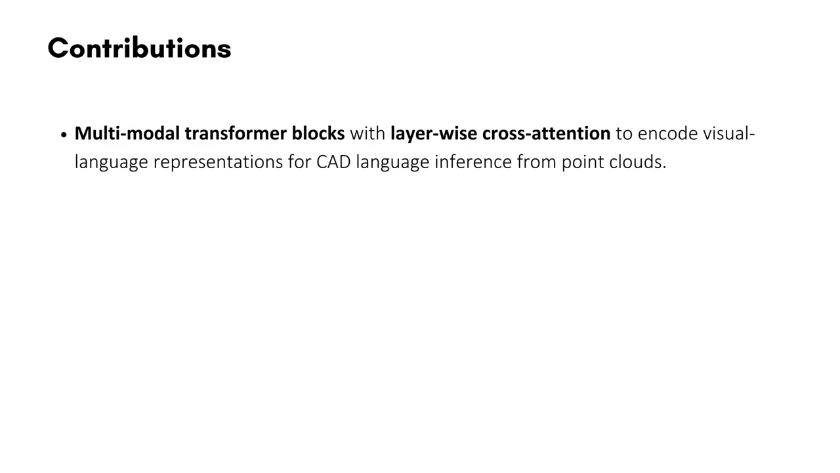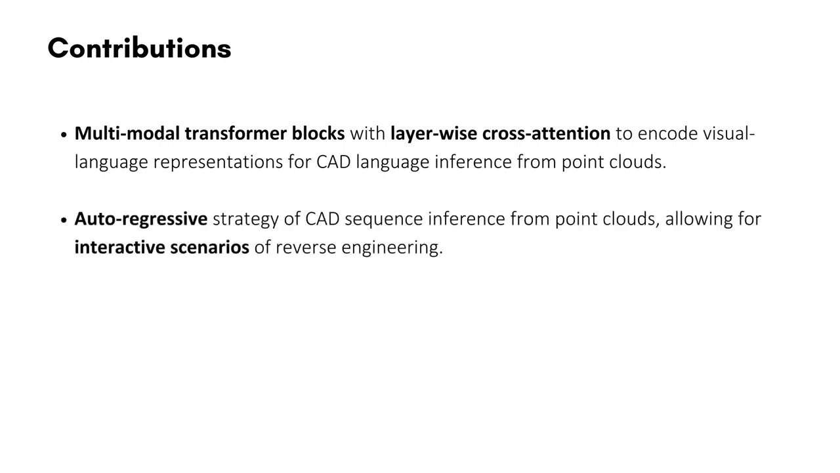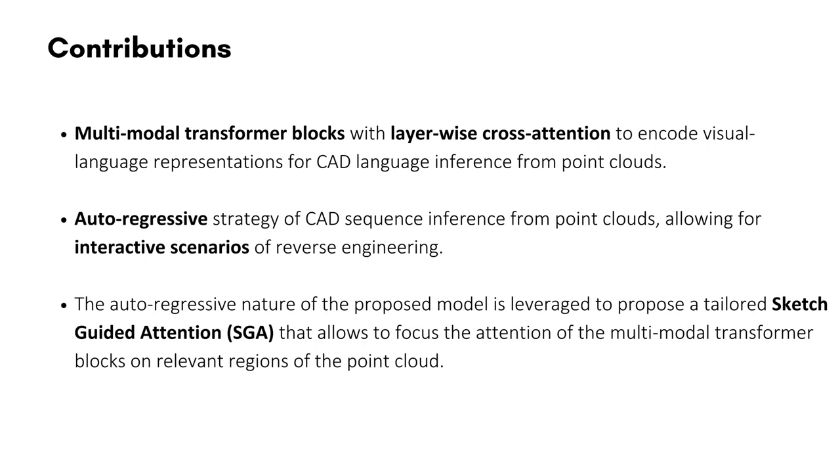In particular, we propose CAD-SIGNet, in which CAD visual language representations are learned using multimodal transformer blocks with layer-wise cross-attention. CAD-SIGNet follows an autoregressive strategy, allowing for interactive scenarios of reverse engineering. CAD-SIGNet also leverages its autoregressive nature within a sketch-guided attention module that focuses the multimodal transformer blocks on relevant regions of the point cloud. We will now describe the proposed approach.